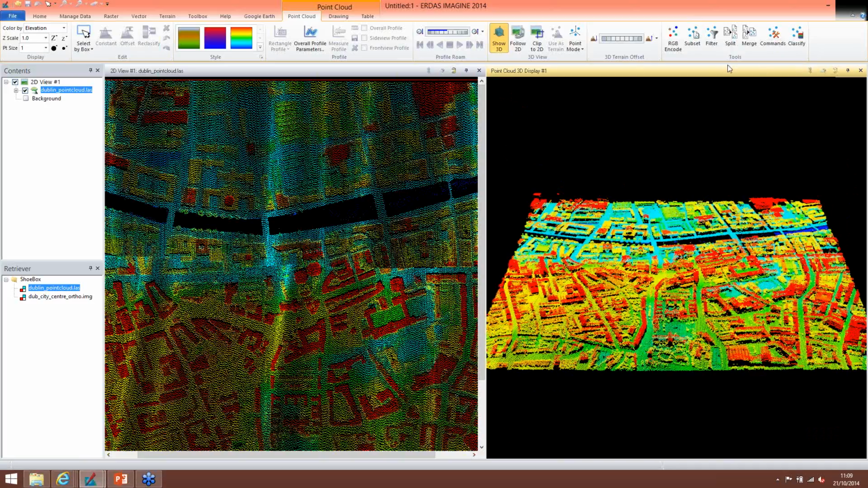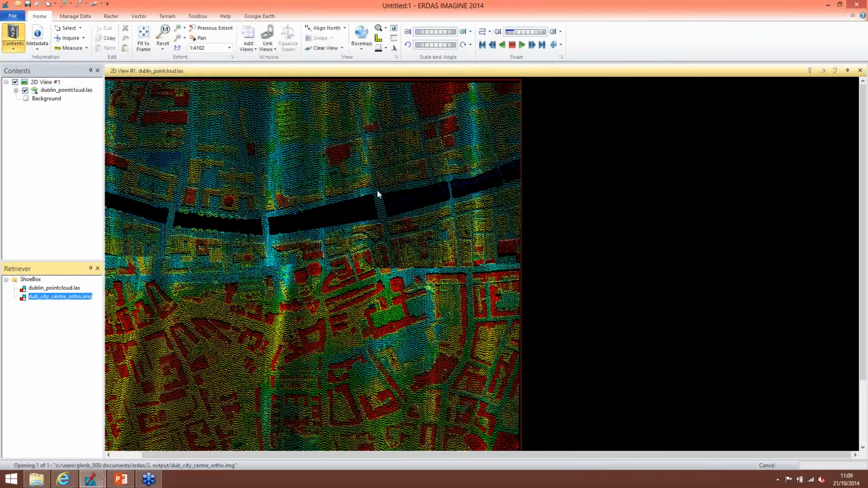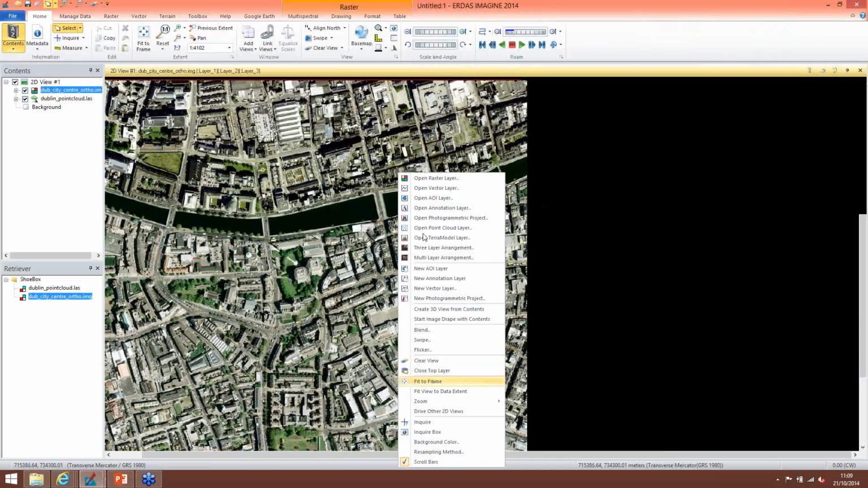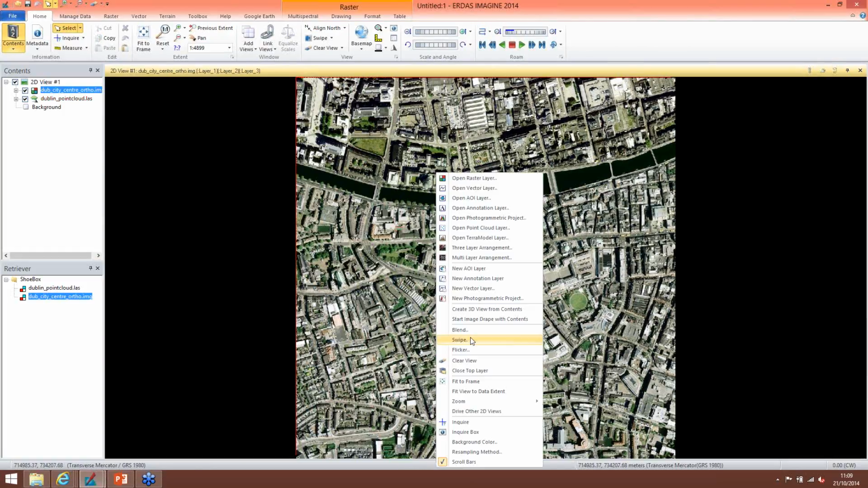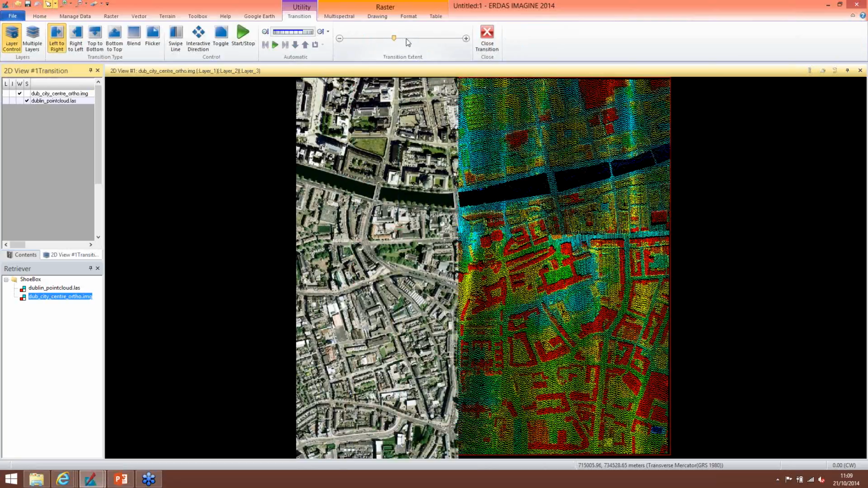I'm going to open the ortho image now, the same area. Hit the frame. From here we can use a swipe tool to see where the matching elevations are for the features in the ortho.